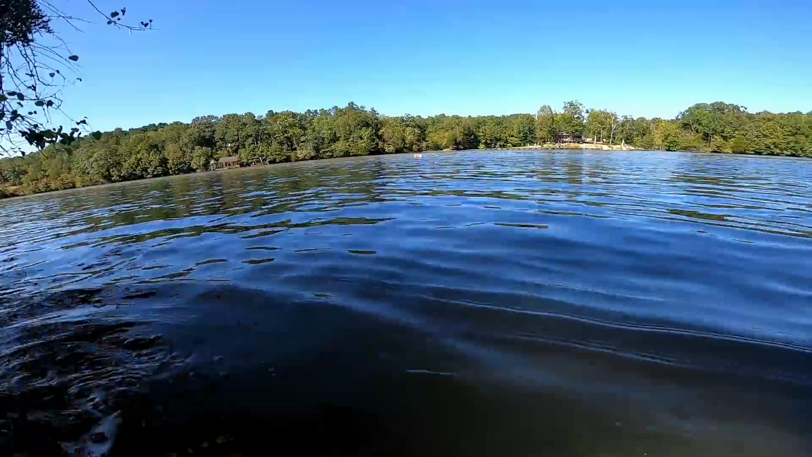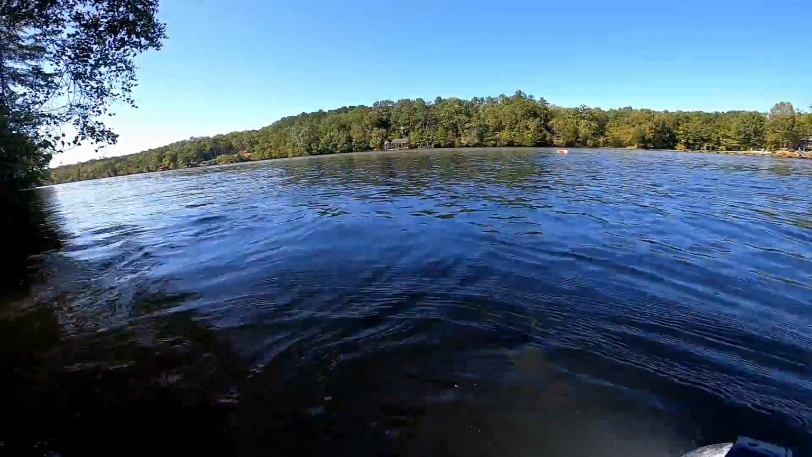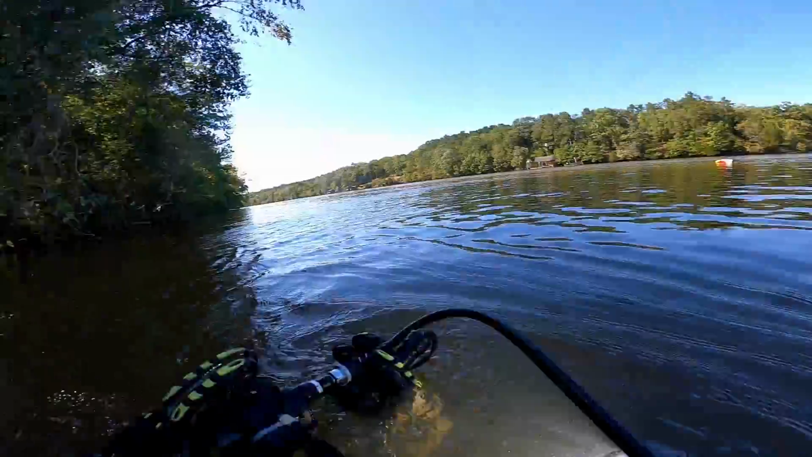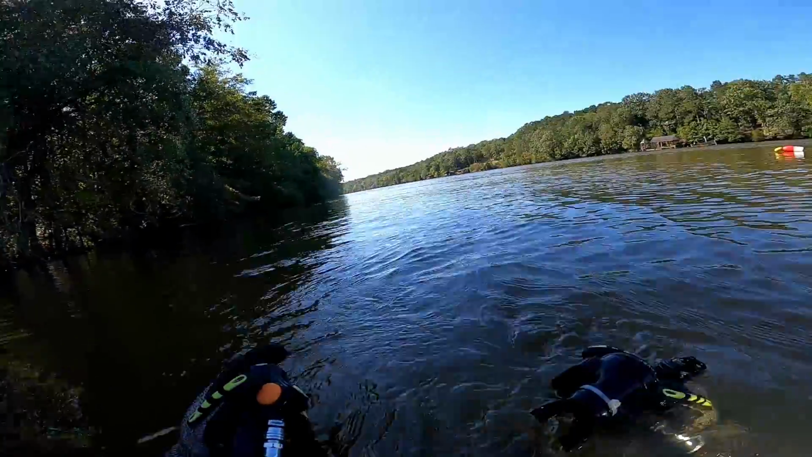Let's go for a leisure swim, eh? Hopefully the current ain't ripping too bad. I'm gonna go right to the buoy and follow the rope down, so I should be good to go. All right. Okay, almost there. No cramps yet.